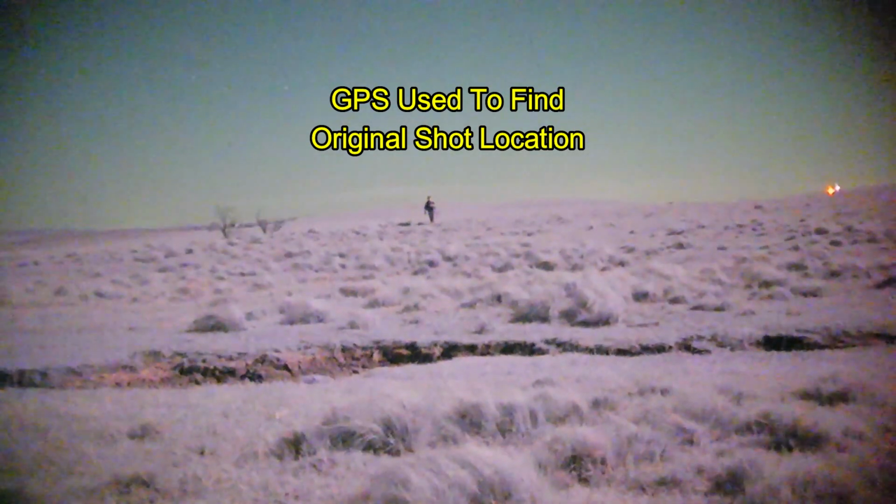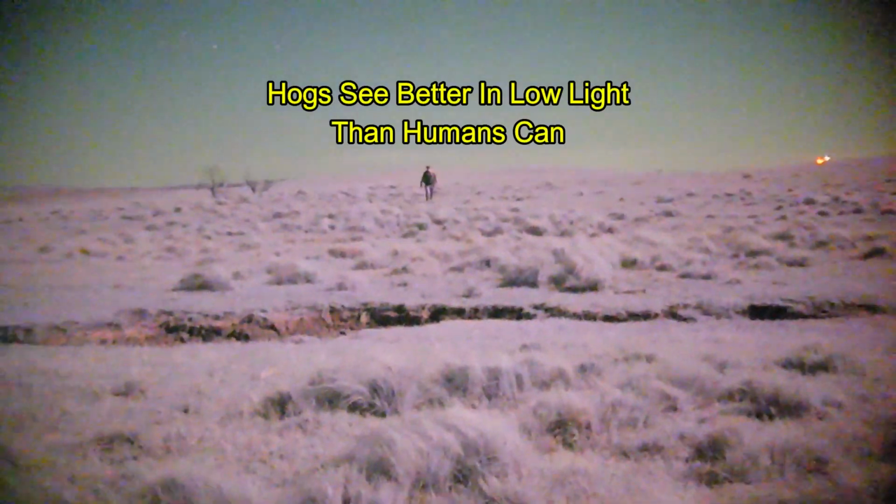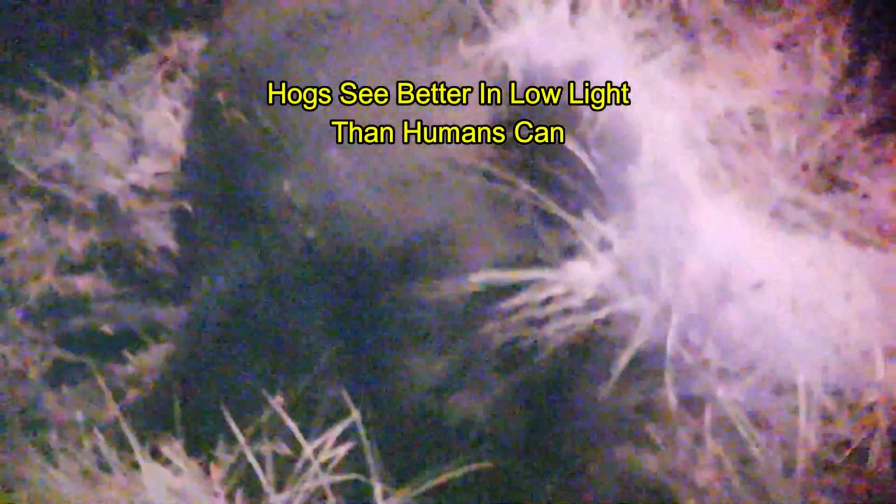So with the wind blowing like it was and not blowing towards the hogs, how was it that we got busted? Well, Ben has a pretty good demonstration here using the Psionics Aurora to show maybe what the hogs could actually see. So here's where the first pig dropped. And we're going to look back towards where we shot. Yep. It's a full moon. And she spotted us right there where Brian is. I can't see him with my naked eye. So pigs have very good vision.